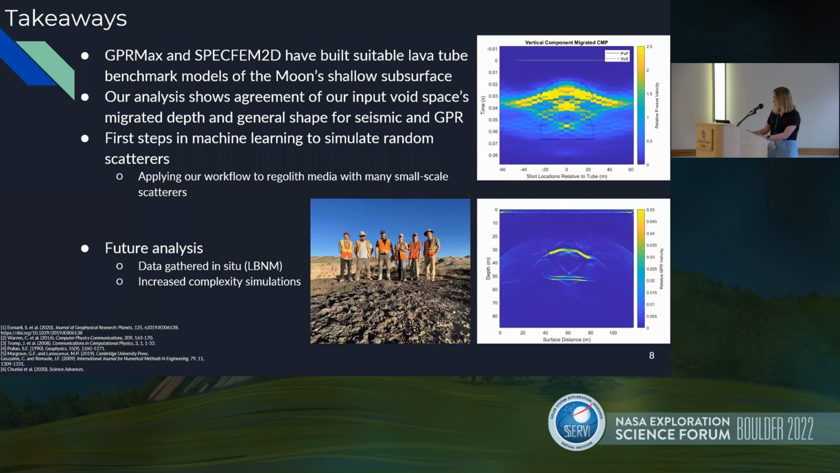I also have shown on the bottom here some of the geodes team when we went out to Kilbourne Hole, but this past June, we collected in situ data at Lava Beds National Monument over Skull Cave, which we're hoping to apply our models to get some real world in situ data analysis using our codes, and of course, go on to more complex simulations.